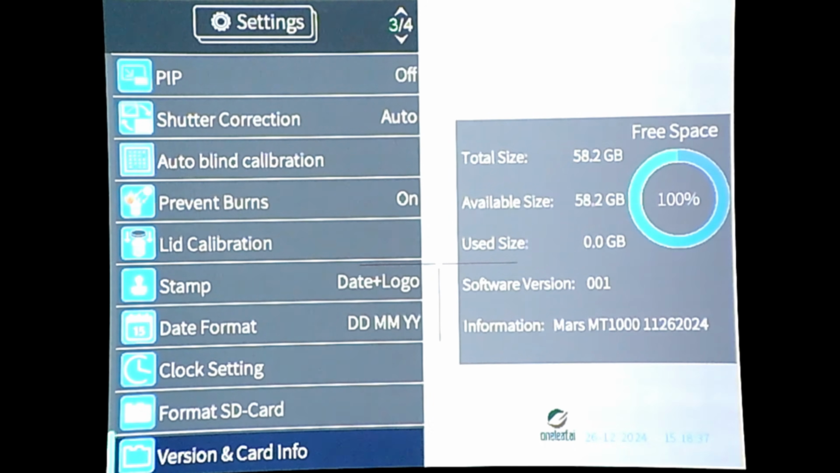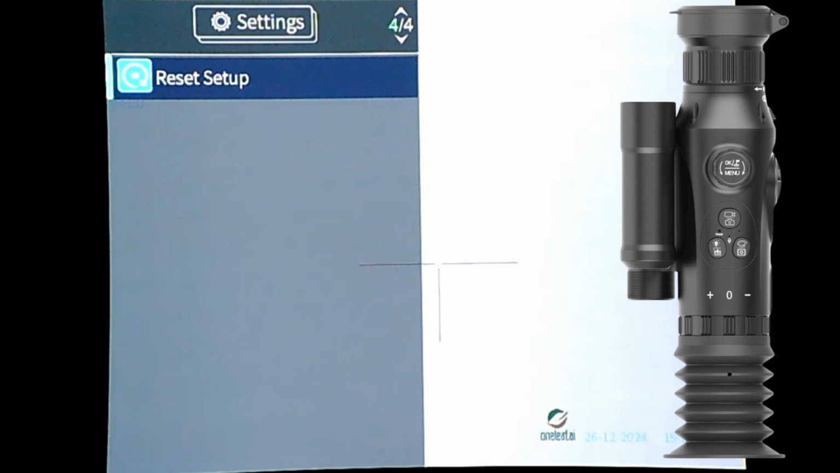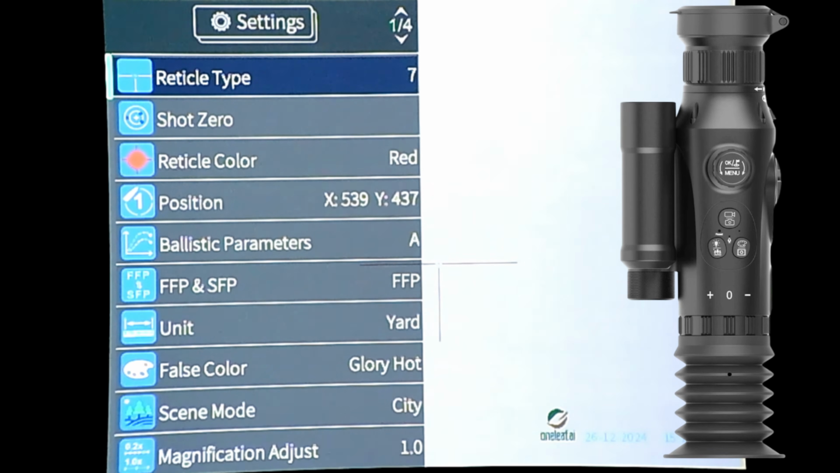So I think it was the 26th of November 2024 when the original software went on. So you can see it's not a month old yet since this has come out. So keep and check on it, because they will change. So press that again, and then reset setup, press again, and we're back to where we started from.